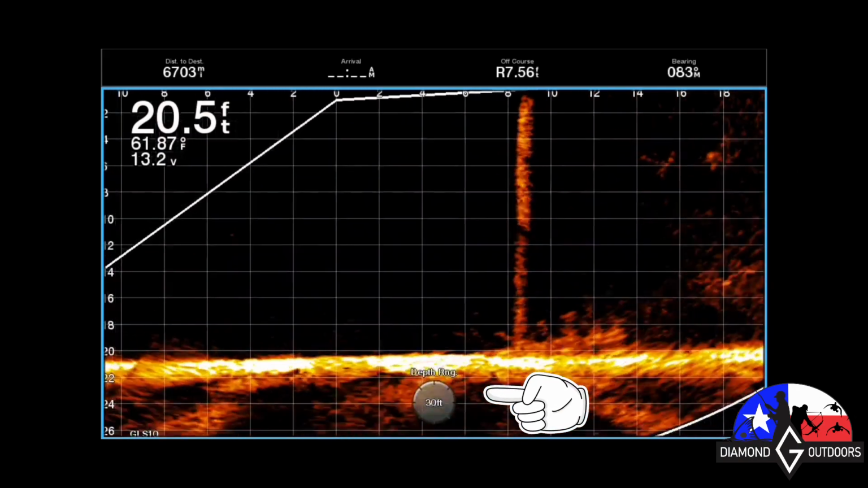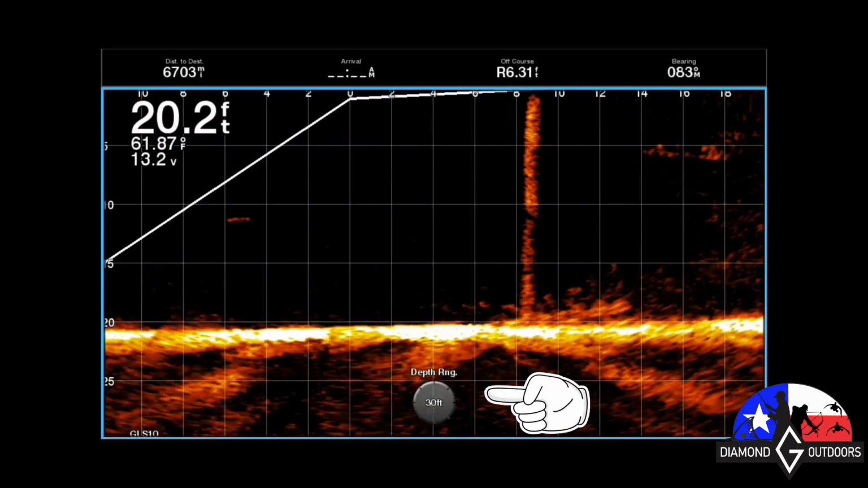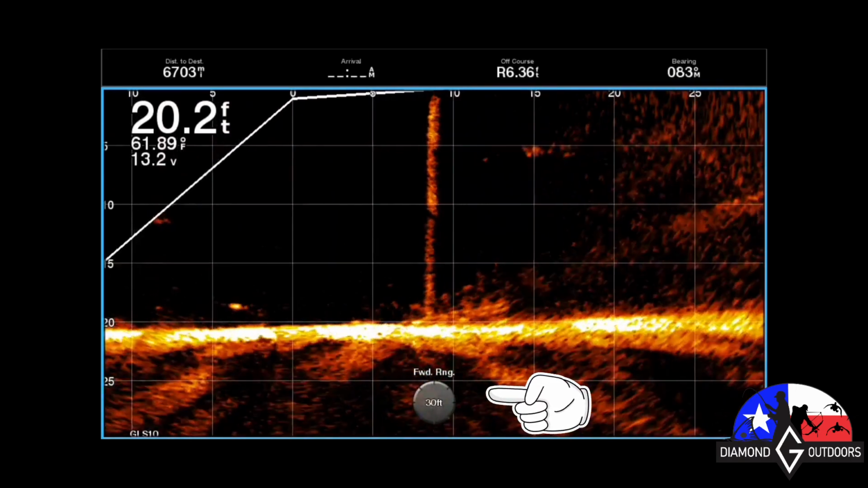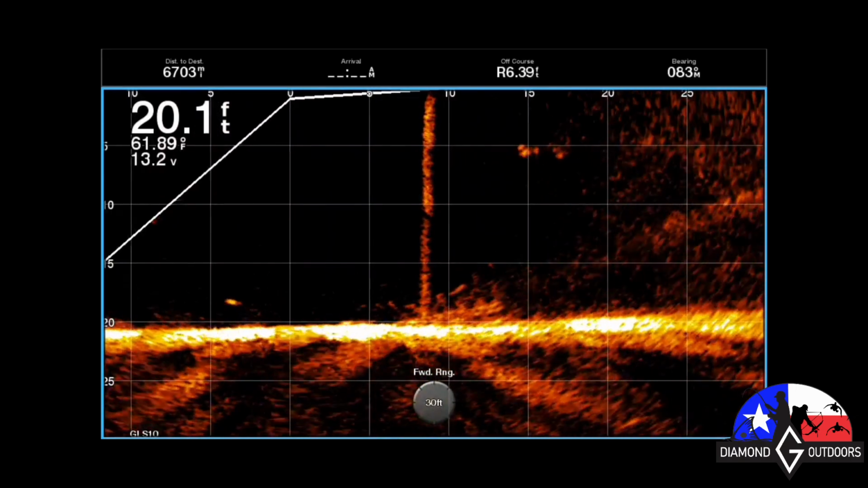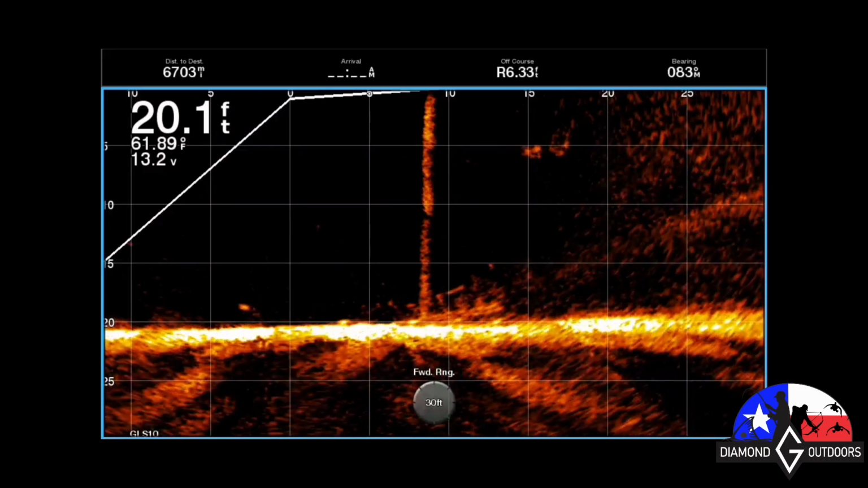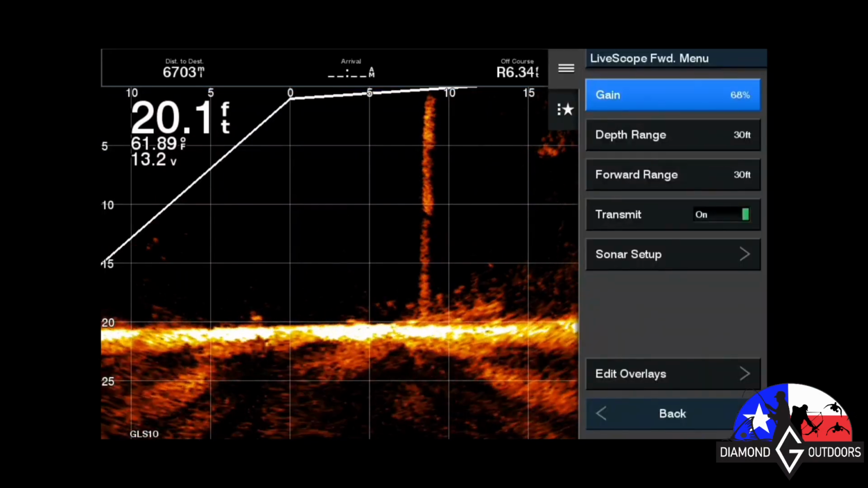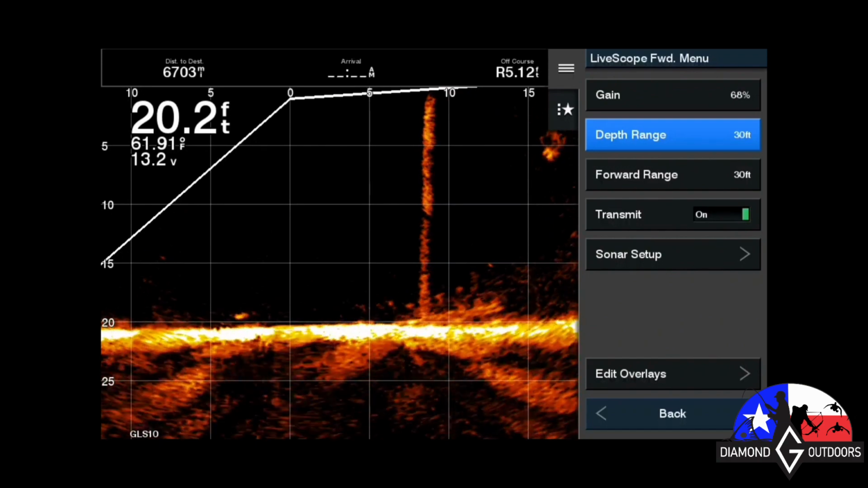I should have left it on auto. Then back to 30 feet, kind of playing around with it. But I should have left it to auto. And then that's me going out in the forward range, 30 feet out. You can see on the bottom of that one, that's structure down there too.